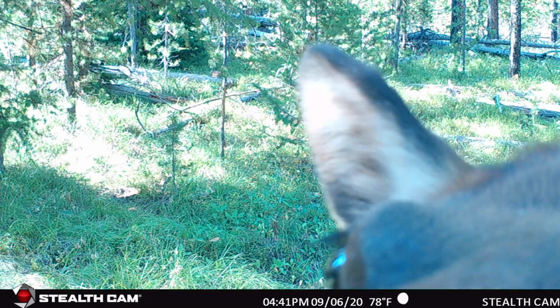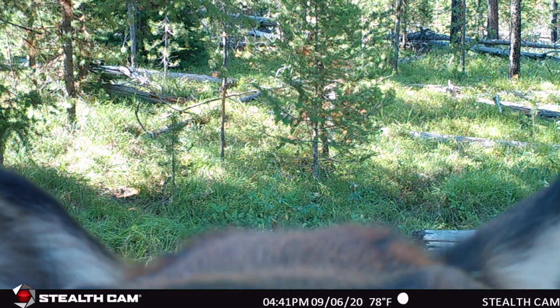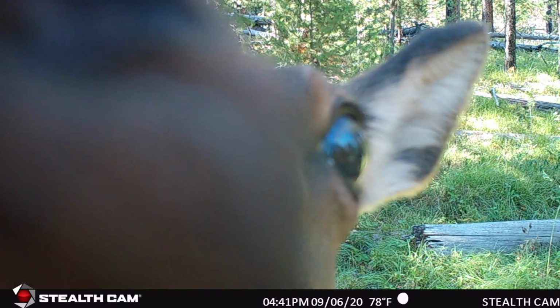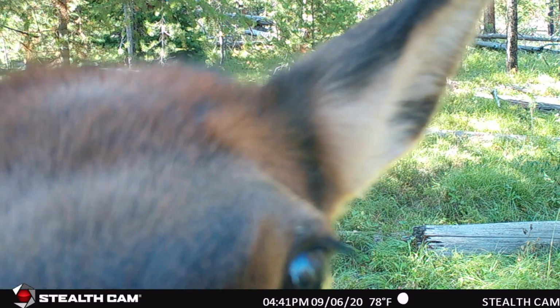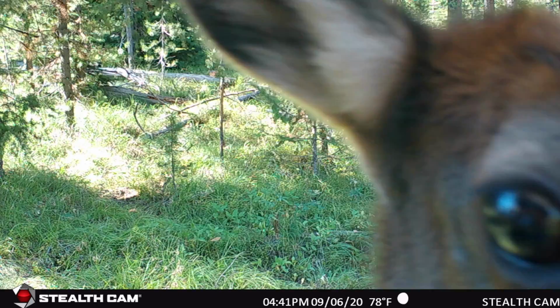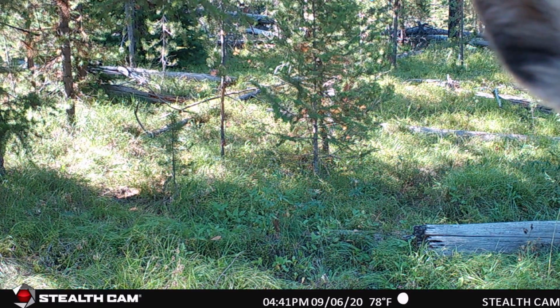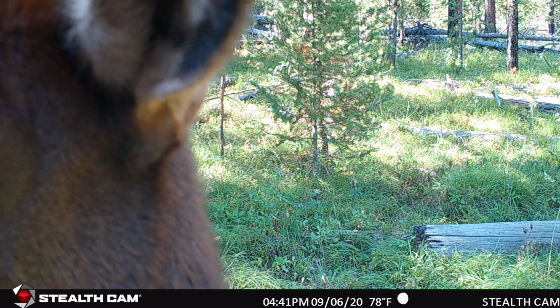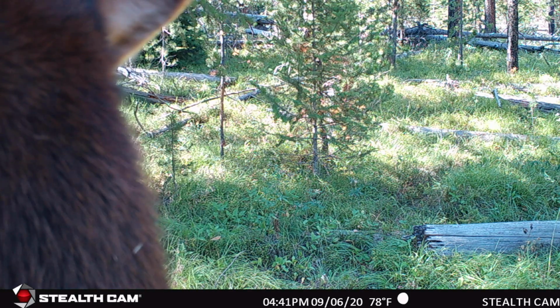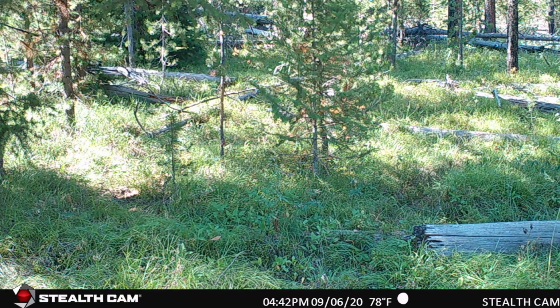Not too long after that, we have another cow come by, and she's sniffing this camera. I noticed as time went by that maybe my scent started to dissipate more, and the elk didn't really pay any attention to the camera at all. But in this first 24 hours of setting it, you can tell that these elk are like, what's this? They're able to pick up that something's different. I don't necessarily think it was a visual thing. I definitely think it was a scent thing, her coming up and sniffing this camera.